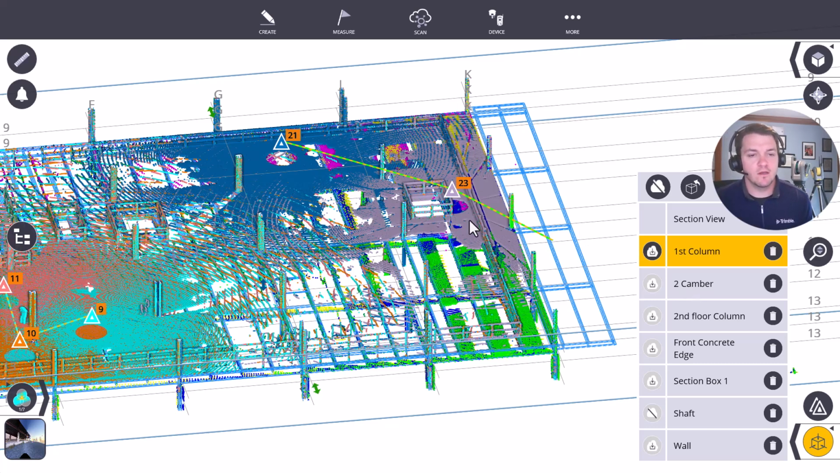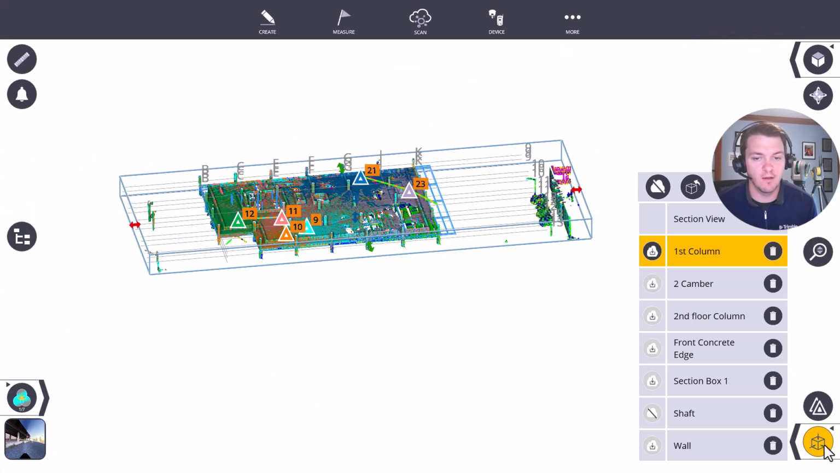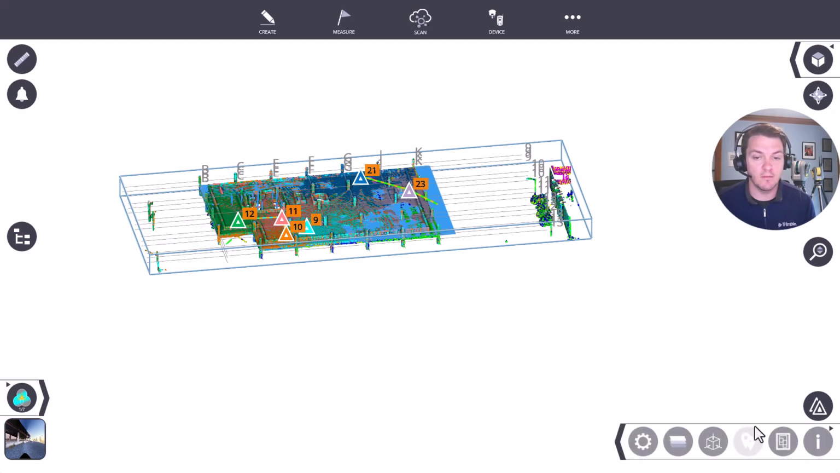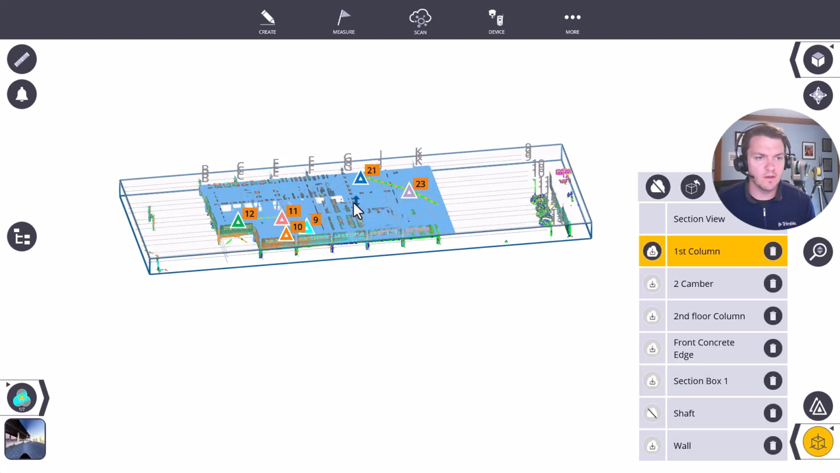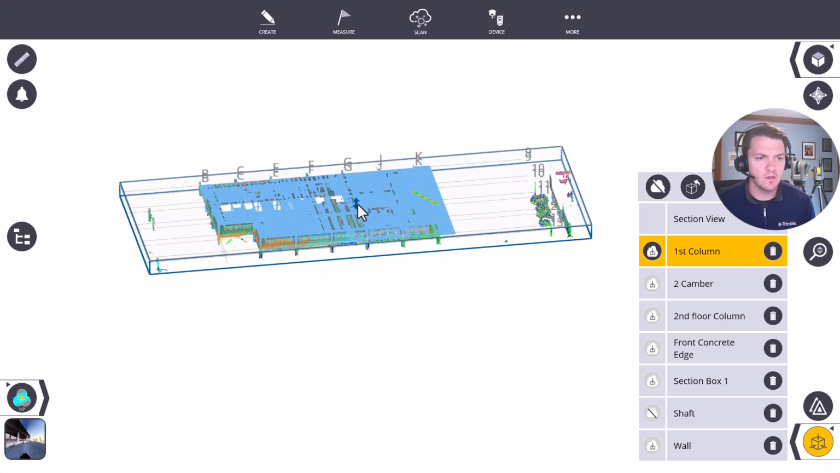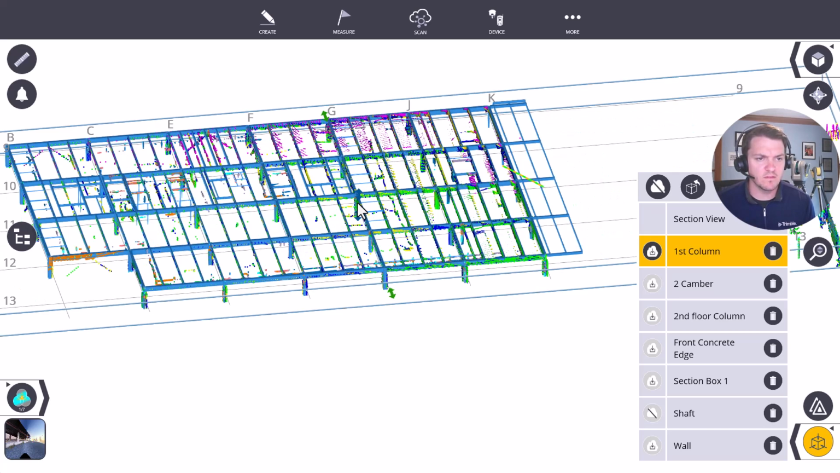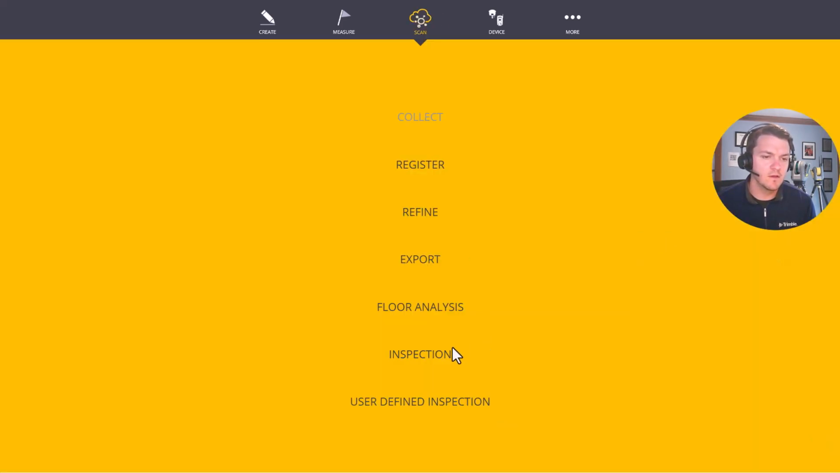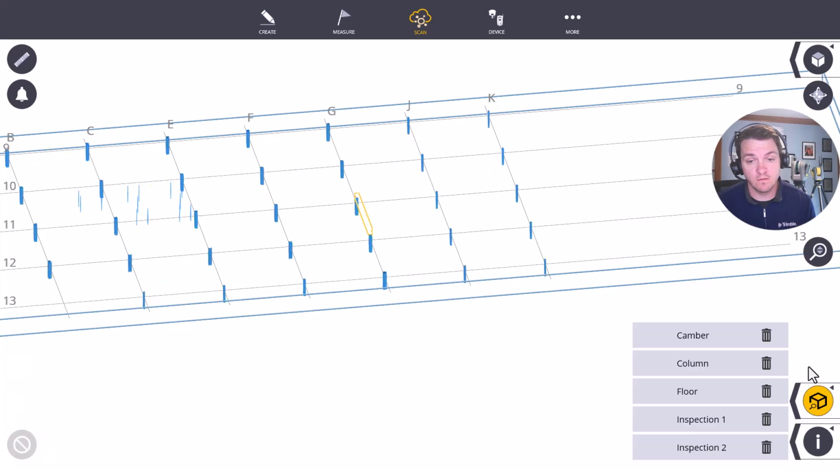But what can I check? I can check the first floor. I will use a couple different views. When I bring in that model, I usually just go blue view, and then I can jump in and out of using solid model or not. But I can come in here and just clip out the ceiling or the roof of the floor of the second floor, and run an inspection. So here I have that.